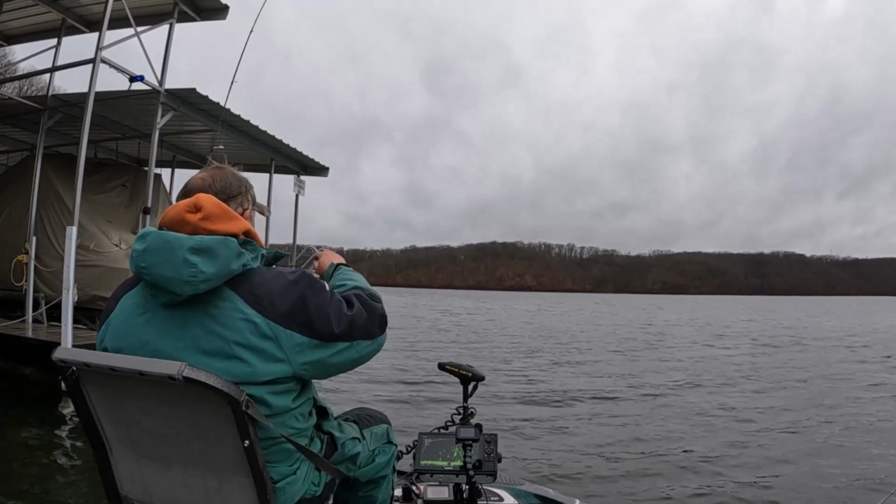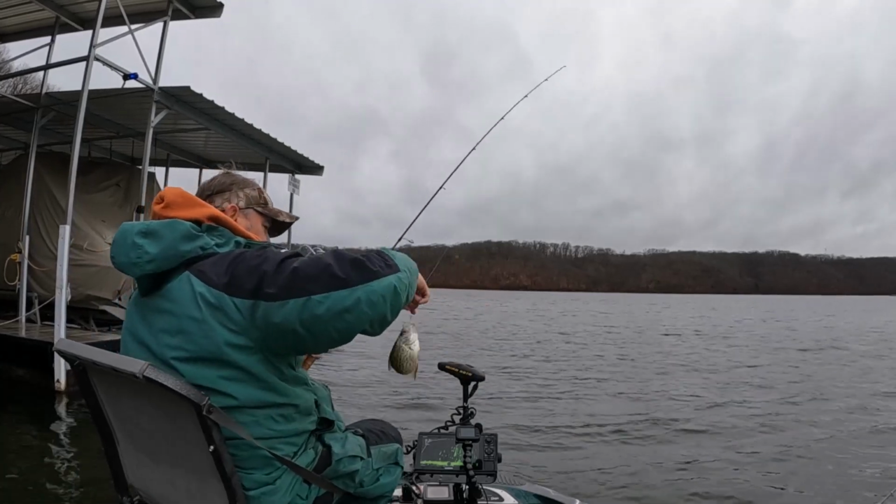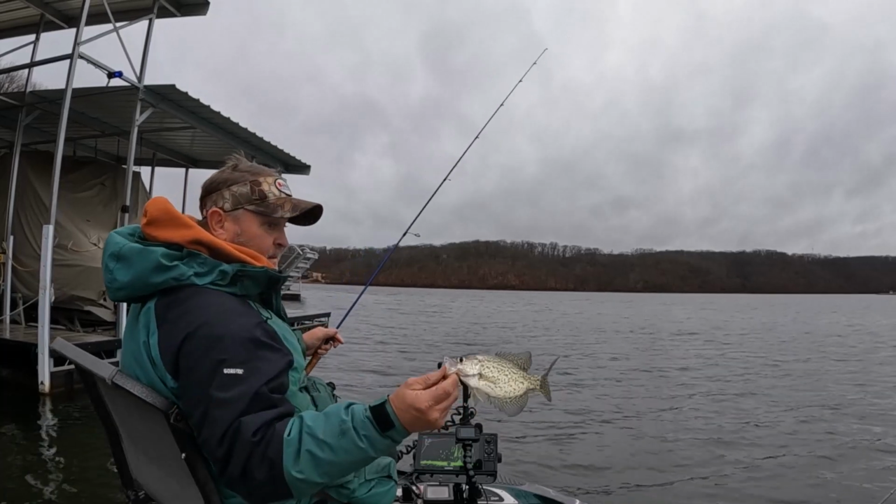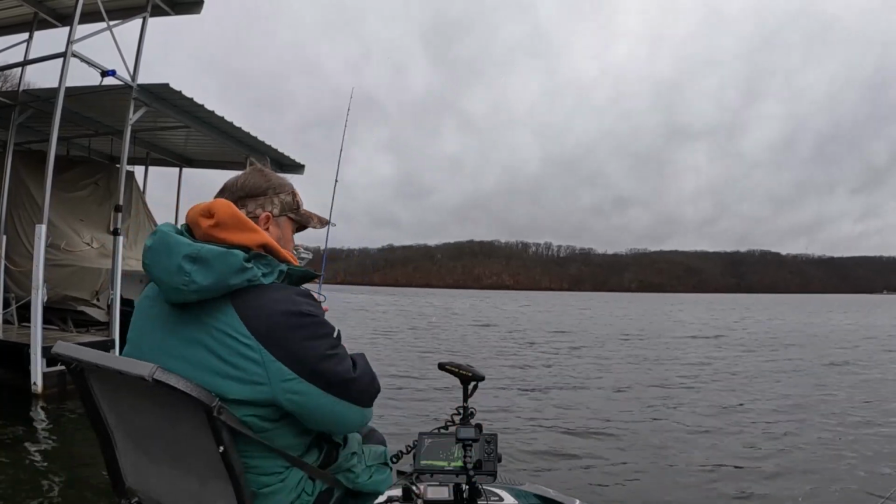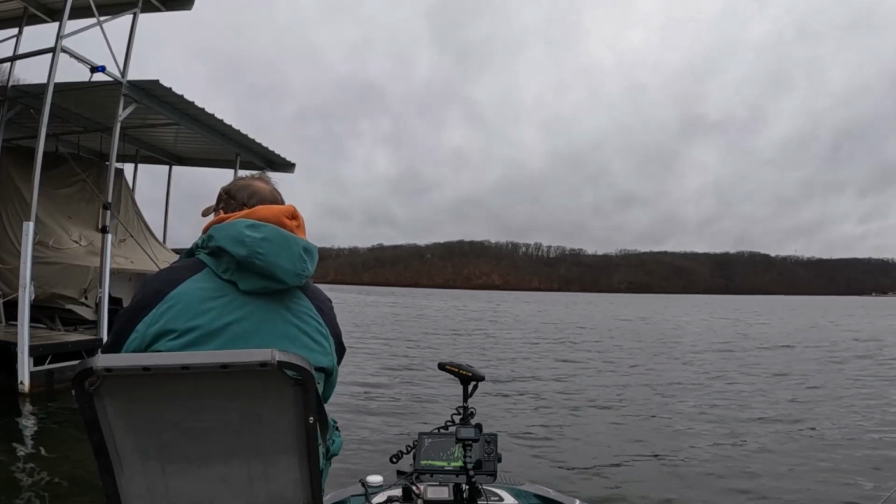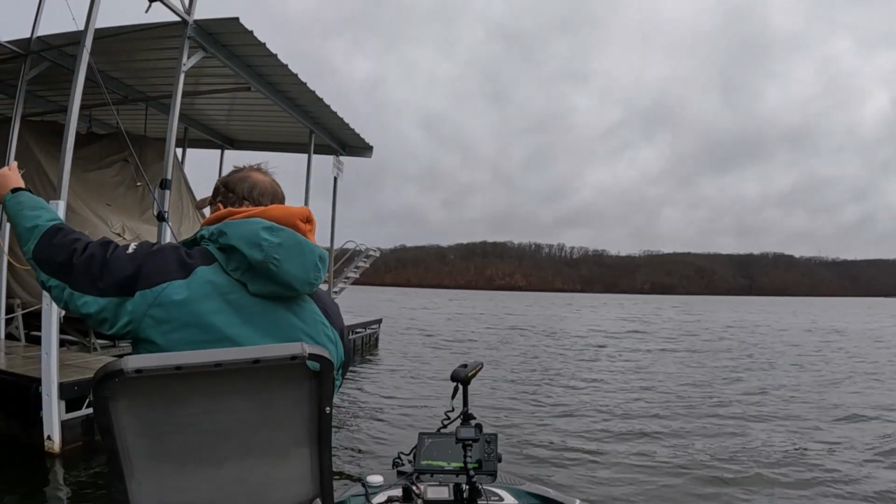So we're going to get out the old measuring stick, but I know that ain't going to make it, so we ain't going to measure him. We don't have a lot of time, so we're not going to be real picky with what we keep. But that's a good sign right there. All right, one more try.